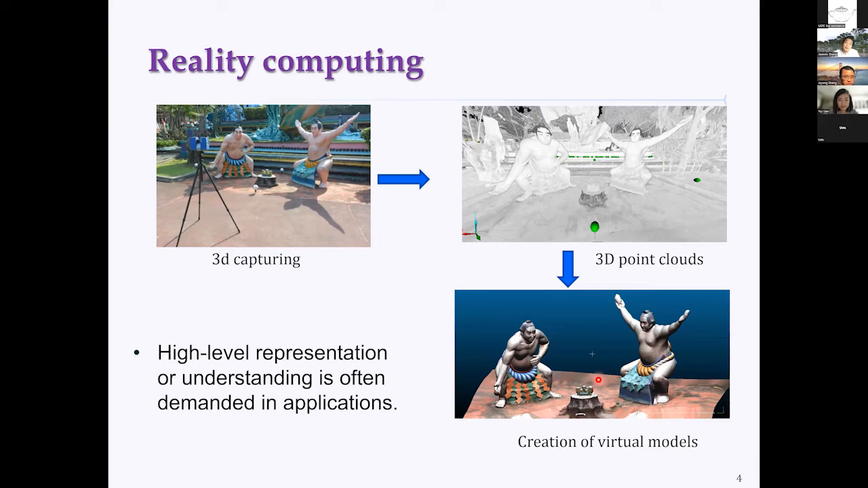However, in many applications, high-level representations and high-level understandings are required because they help us to understand the shape, understand the thing, and also benefit many high-level processes and analysis. So there's a lot of research trying to create high-level representations from low-level representations, such as a point cloud.